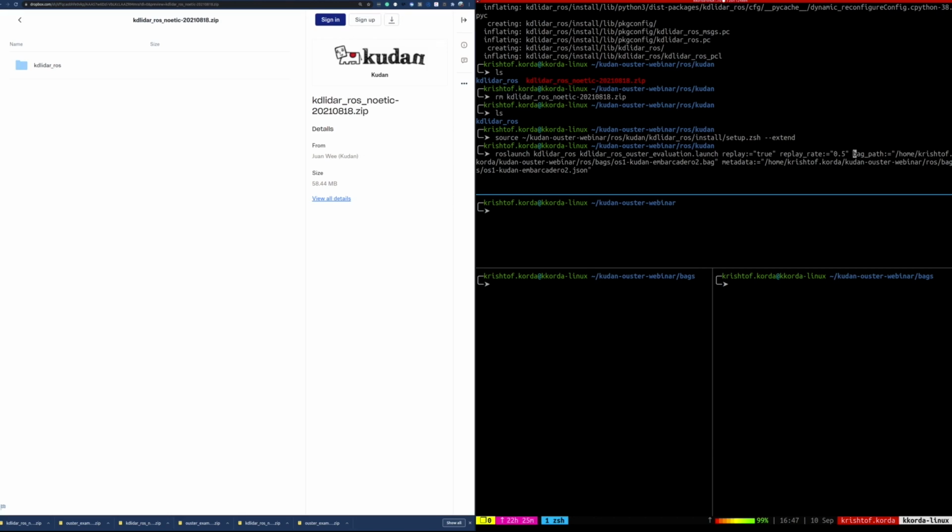Recall here that the path needs to be a full path, so an absolute path, not a relative path, so you can't use things like the tilde or the dot or anything like that. Make sure you use the full path from root. In this case, it's my home directory, and then it's in the Kudan Ouster webinar ROS, and I've actually moved this recently, so we're actually going to move this. This is in the bags now file, and we're going to be running the SLAM on a bag file collected in San Francisco on the Embarcadero.